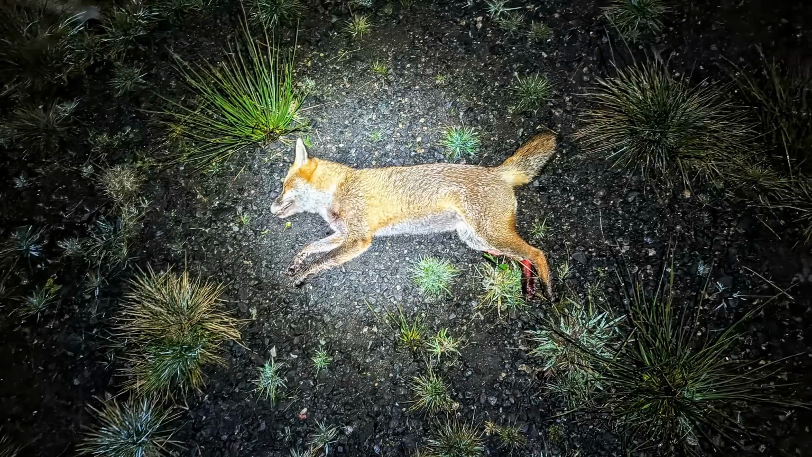Right, well, I brought this one down to within 20 metres of the truck so I can go through some of the palettes and show you the different views on the scope. But I've also noticed it's got a really short tail, so I don't know if something's happened to it. You know, if it's been caught in something when it was younger, or it's an old war wound.